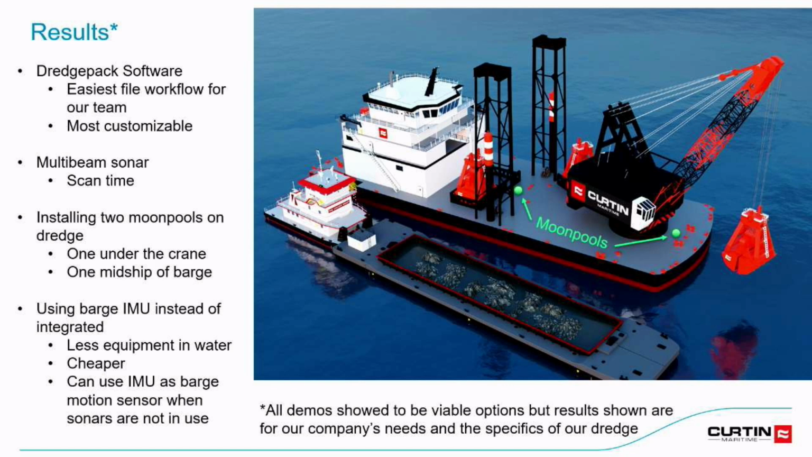The multi-beam sonar, we decided to go with that just because of our scan time. The bucket is only out of the water for 30 seconds or so, so we wanted to make sure we had that quick scan time that you get with a multi-beam.